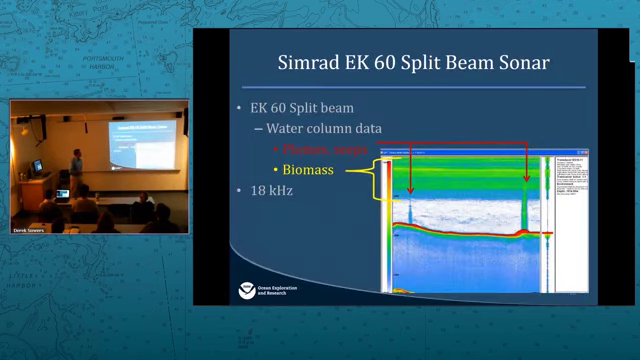With the EK60, this is useful for fisheries and looking at other targets in the water column. Here you see some plumes of gas bubbles coming up from the seafloor and what some of the biology would look like in the upper layers.